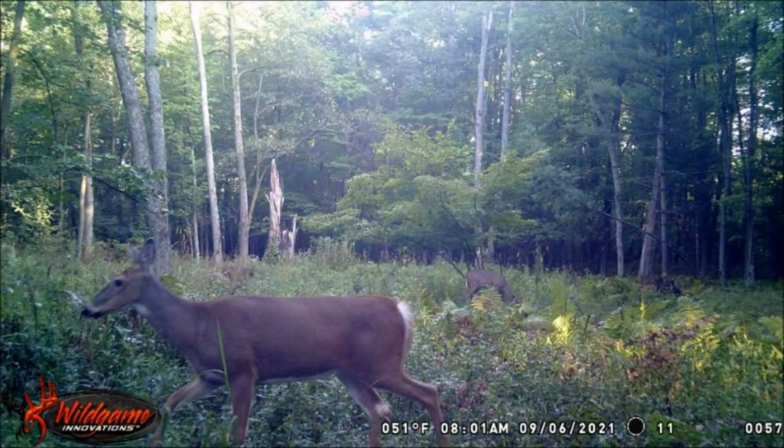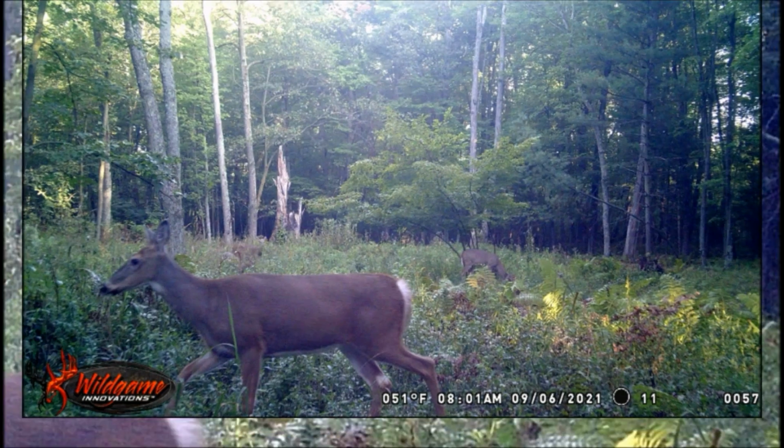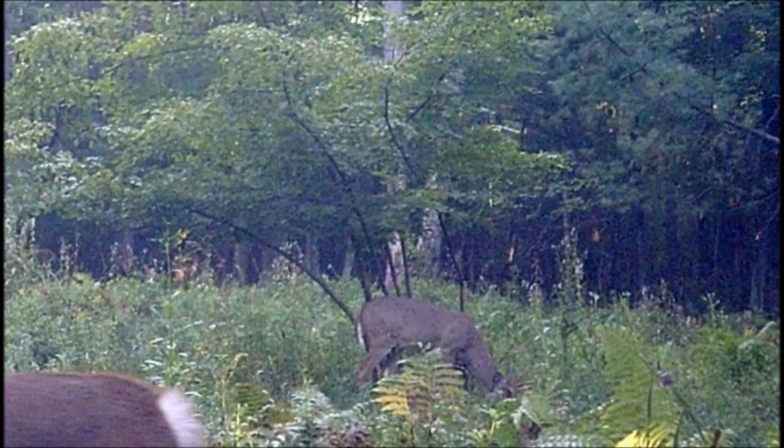As he disappears, just 2 minutes later, these two does show up, and one of these sure shows interest in that 8-point buck scent in the scrape area.